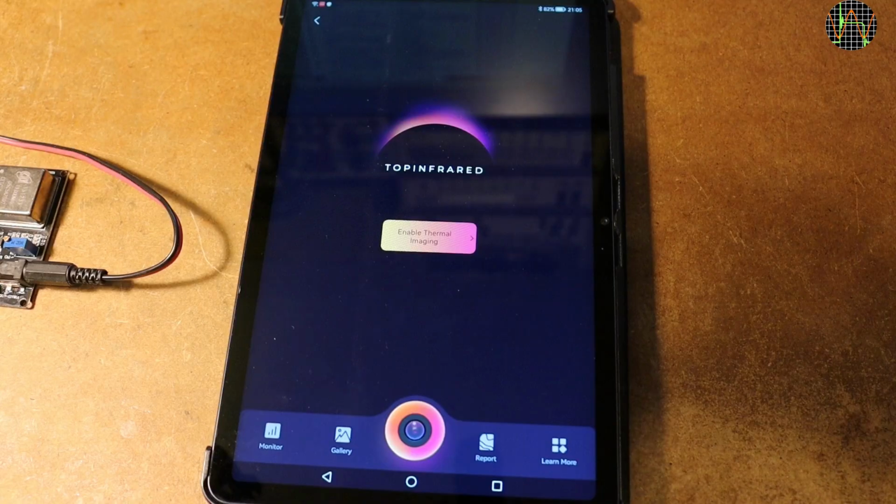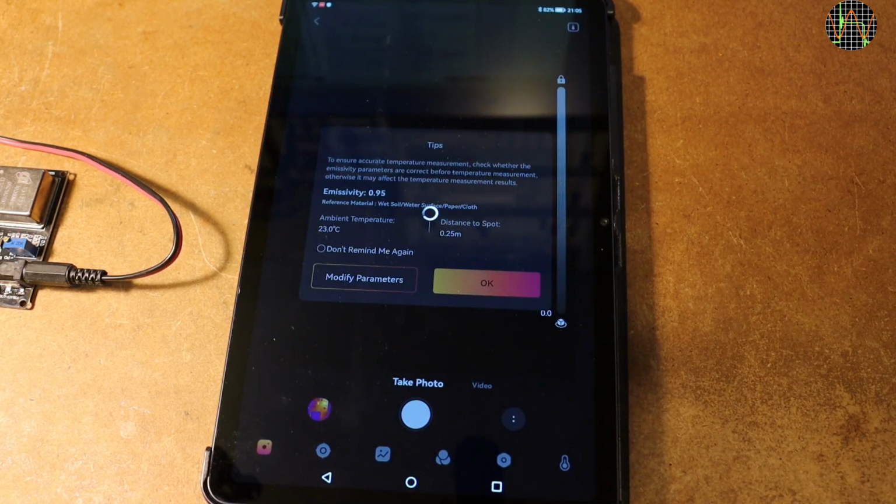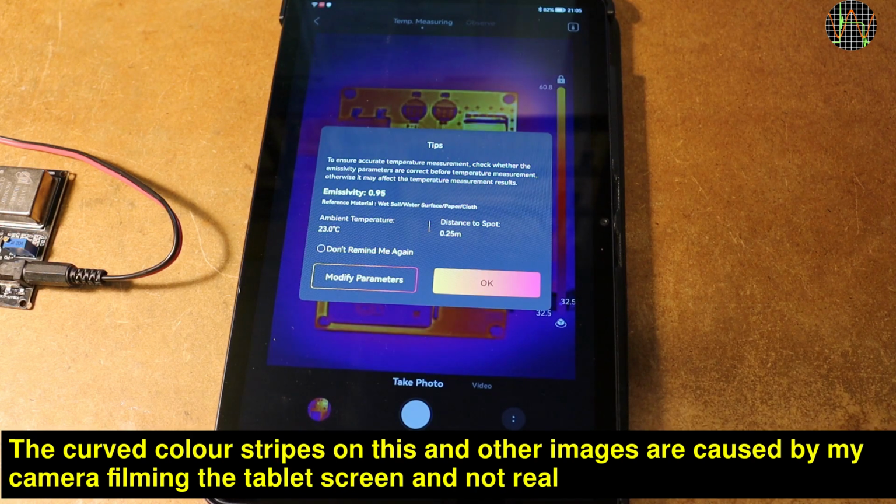When you connect the camera, you can have the app launch automatically or do it manually. Either way, it comes up with a screen. More about the icons on the bottom later. You select Enable Thermal Imaging and you get this window to remind you to set some basic parameters if you want accurate temperature readouts. These are the ambient temperature, the distance to the object, and its emissivity. You can have this screen not come up and just use the defaults, but I prefer to see it. You can always call up these settings and change them later.